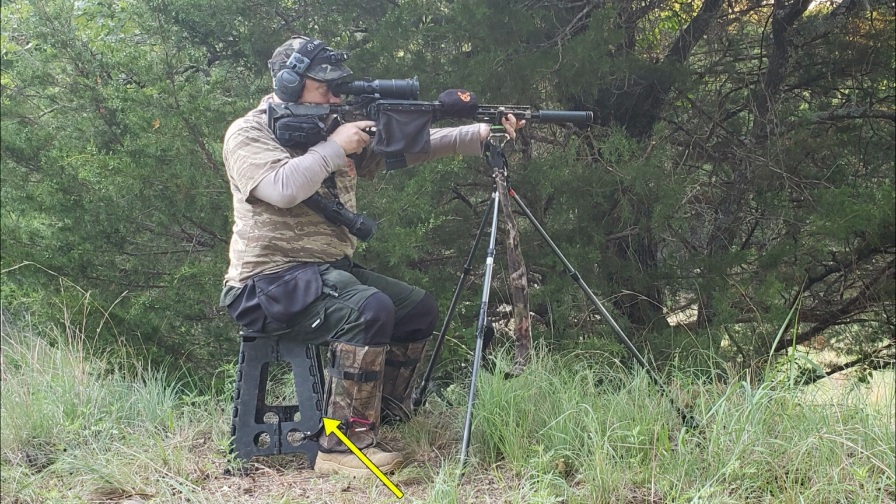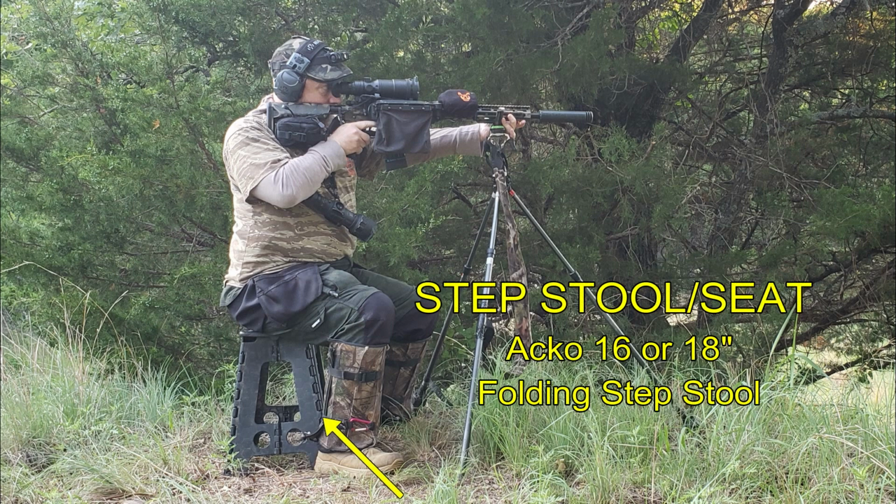And finally, the one piece of non-essential gear that I have that's shown here is my step stool seat. This is made by a brand called Acco. I get this from Amazon. I don't know if this is the 16-inch or the 18-inch version. I've got both. These are extremely handy-dandy. They fold flat. They travel well. This has been riding around the bed of my truck for the last 3 years. For the times that I am out just sitting, this is what I usually am sitting on. Works very well. It's not that heavy. And while it may not be essential kit, it is nice to have.